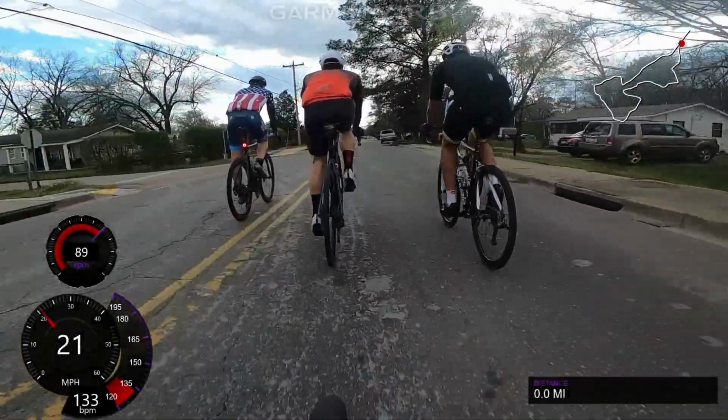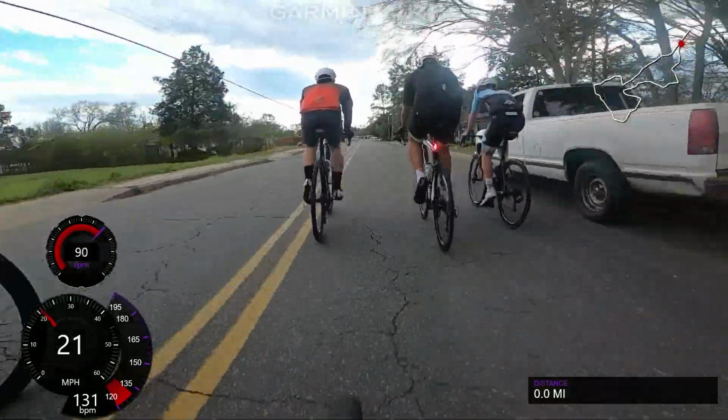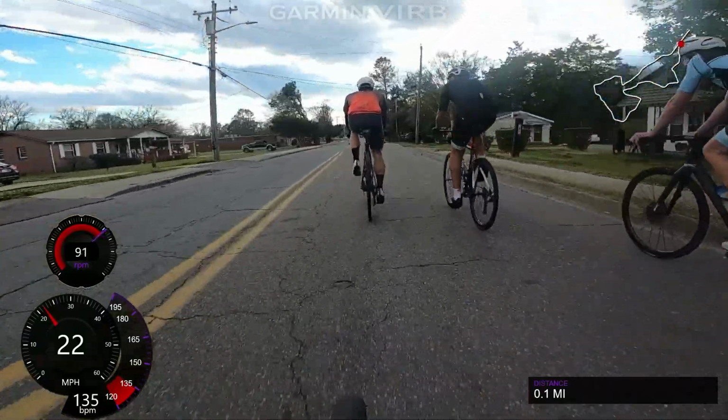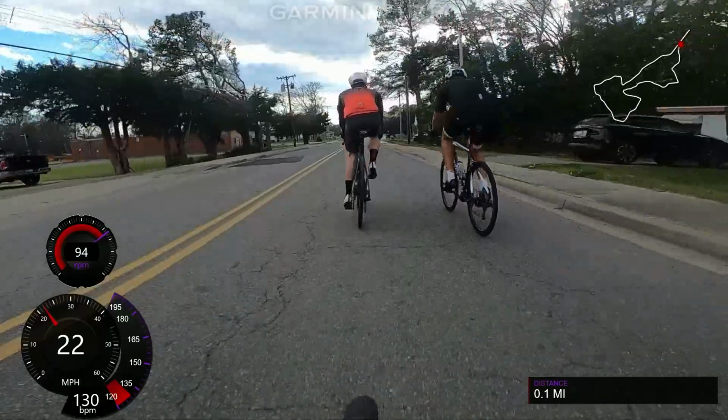Monday Night Ride. Didn't upload last week's, couldn't get that video together, but here's number 2. We have about 10 people in the A group, and yeah, so we're just gonna get it started.